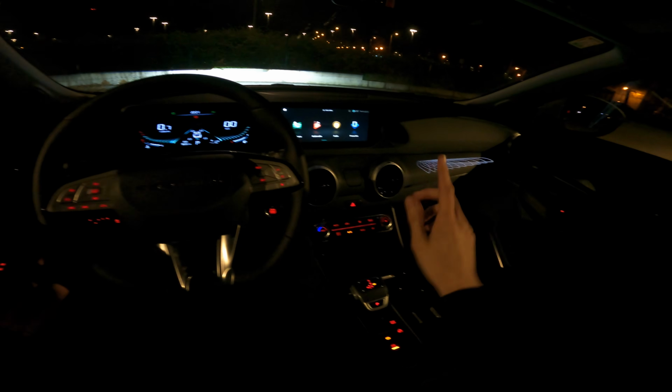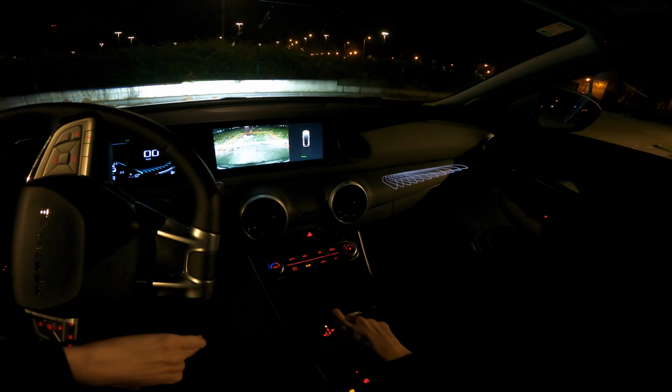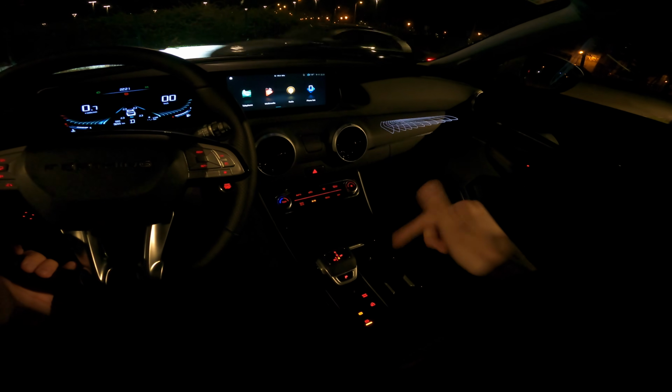So let's head out. And before we do that, just to show you the reverse camera. The reverse camera is quite okay for the purpose and shows the angle when you turn the steering wheel. I'm gonna put it to drive.